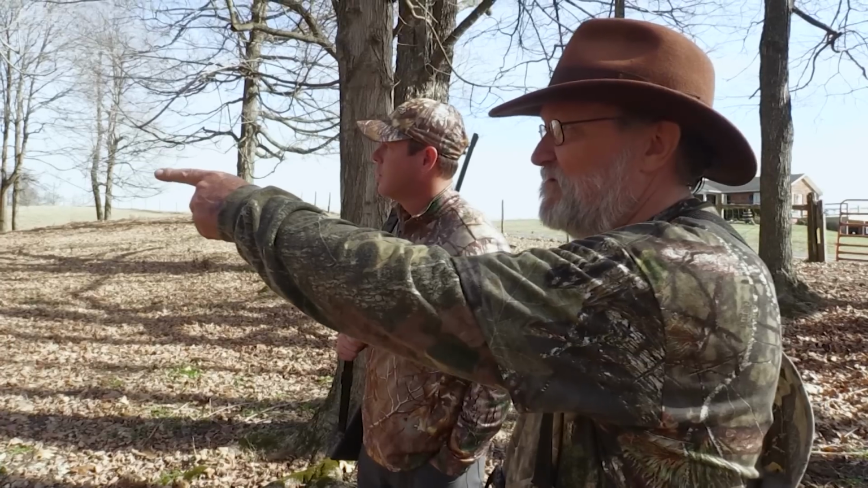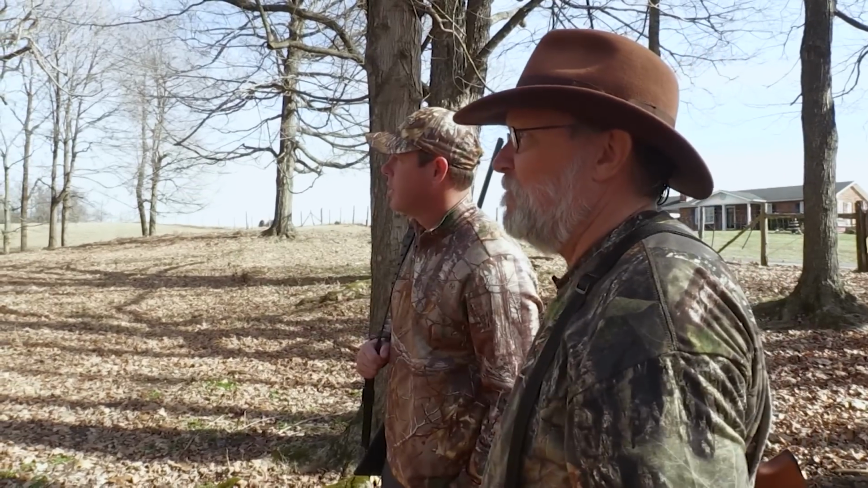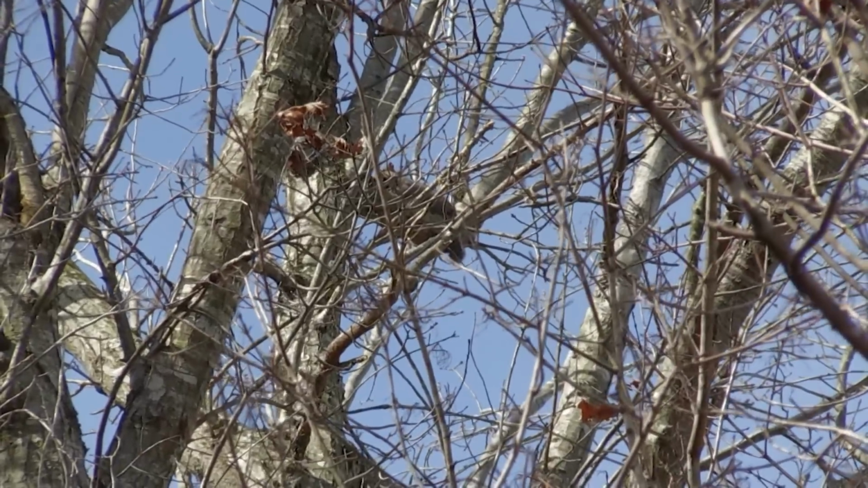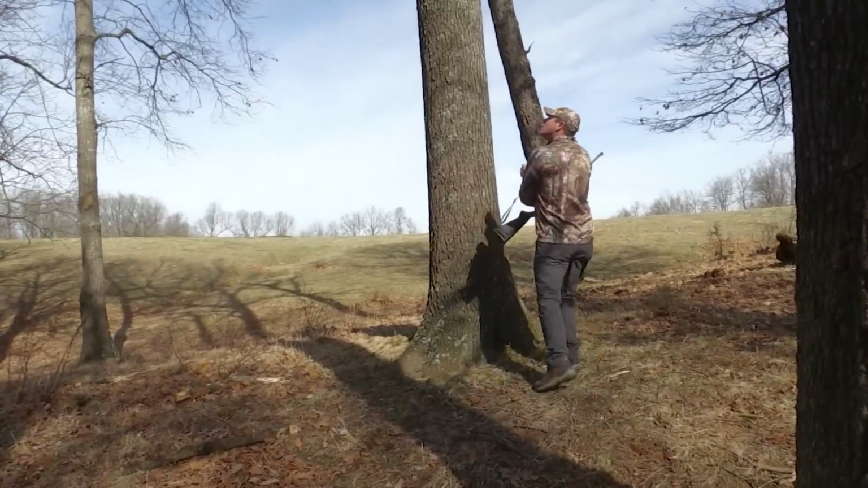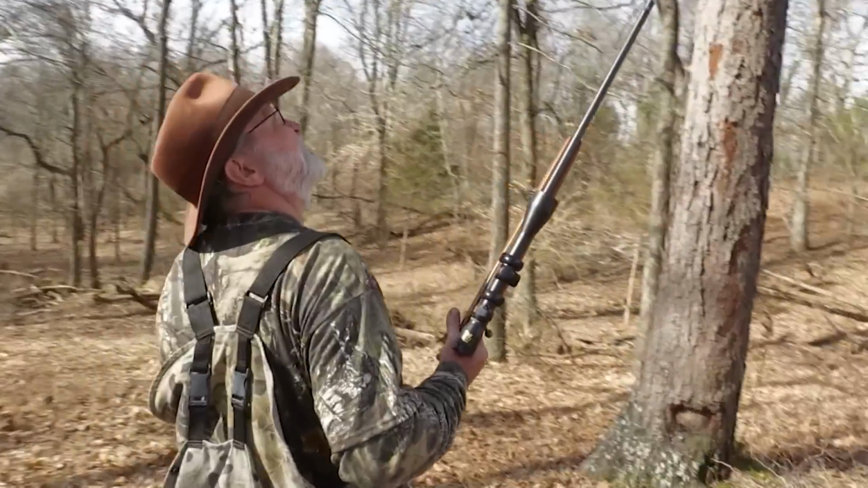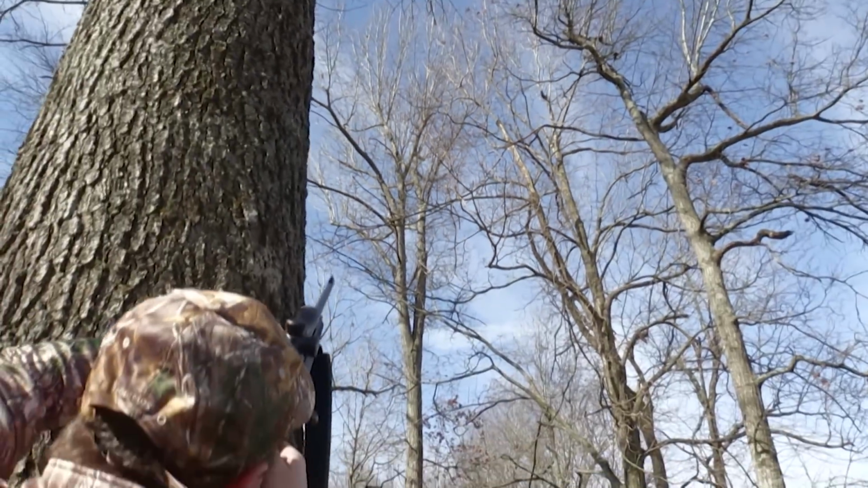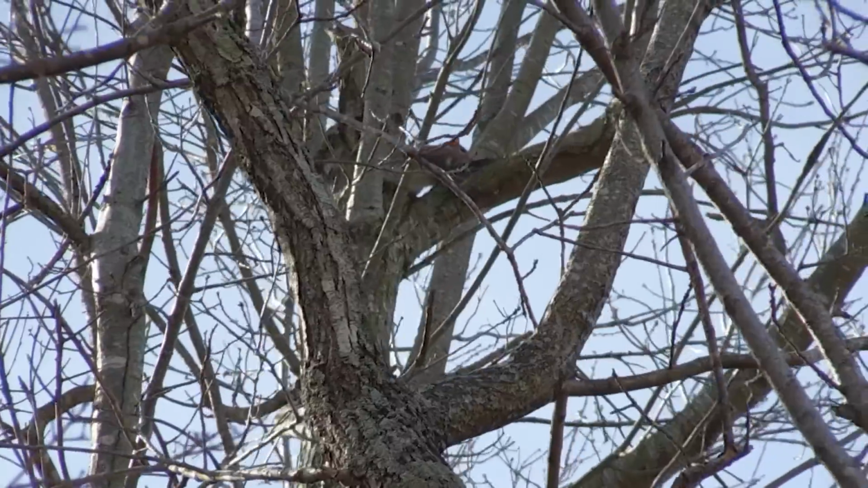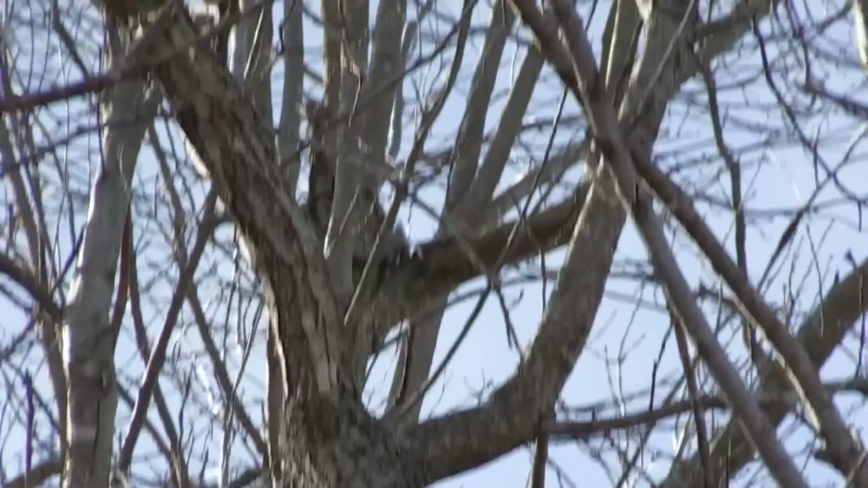I want a squirrel up a tree right there right now. How far away? That biggest tree in the middle there. I can see his tail. He's all the way at the very, very top. Daryl, you got a good shot at him? You want me to shoot at him? I can just see a little piece of him. He's way up in the top. He moved on me.